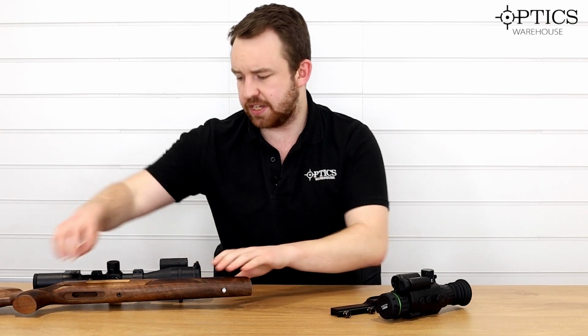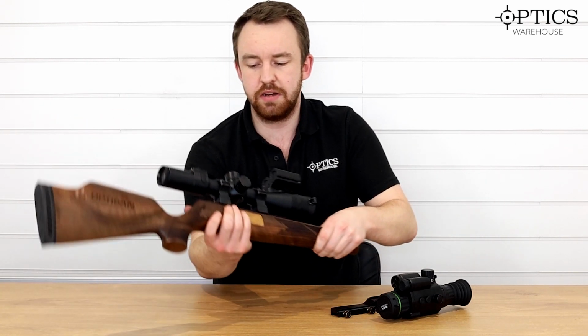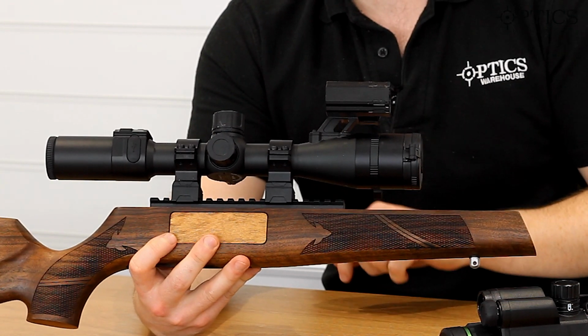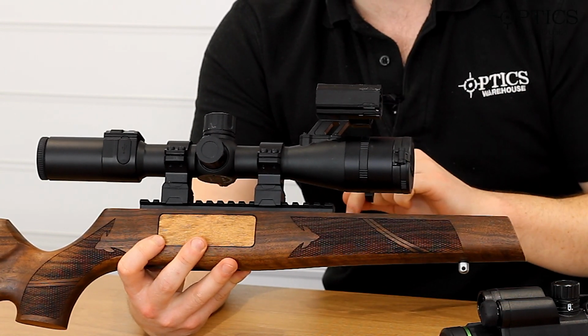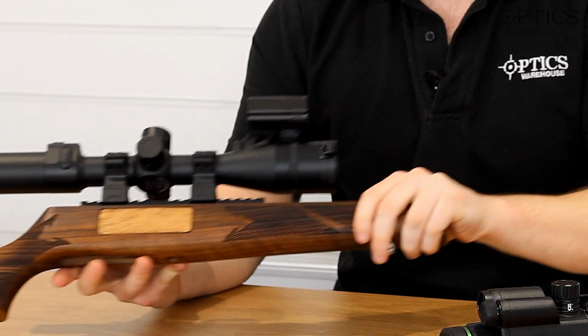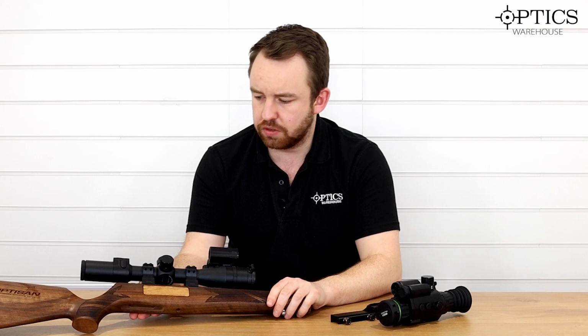Now, the PARD DS35 has been out a good few months now. As we all know, it's a nice compact scope, not too heavy. Of course, it's got the LRF and the illuminator right there on the top. So we're going to go through both scopes, obviously with my thoughts on both. You've seen already that we've done videos on the PARD DS35 versus the Alpex. Obviously, that's pushing it out to range.